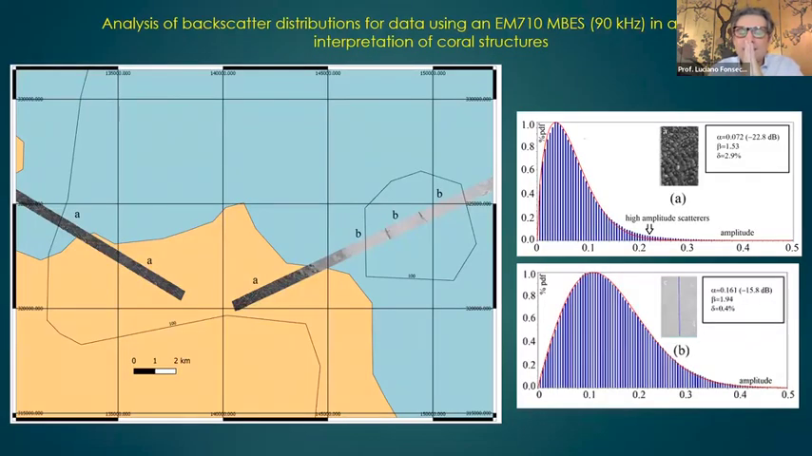So in this data, I concentrate in an area that I had a node map showing coral here. This map is blue, like a sandy sediment, and this orange here is like coral. So this was a node map. I tried to get a survey line there. It was an EM 710, 90 kilohertz.